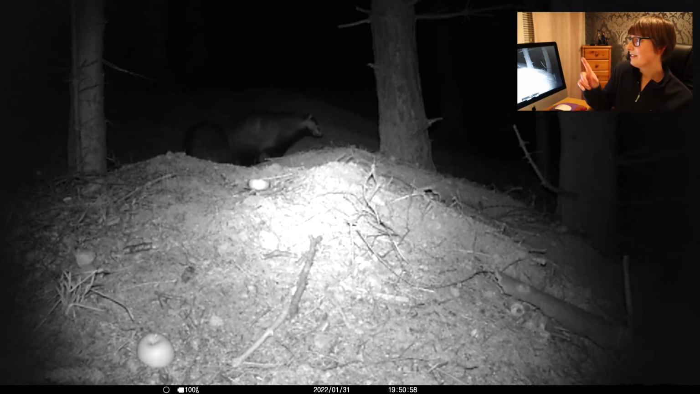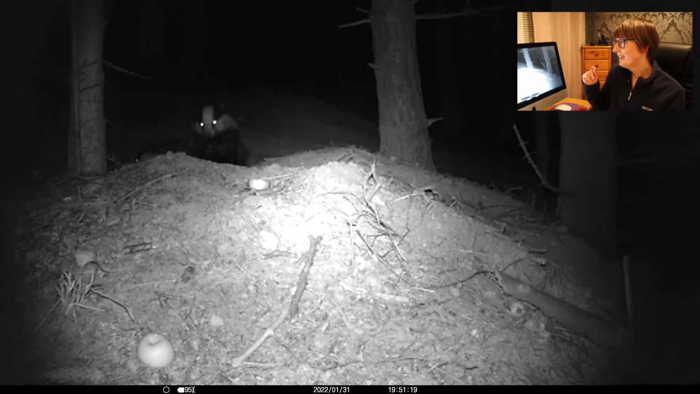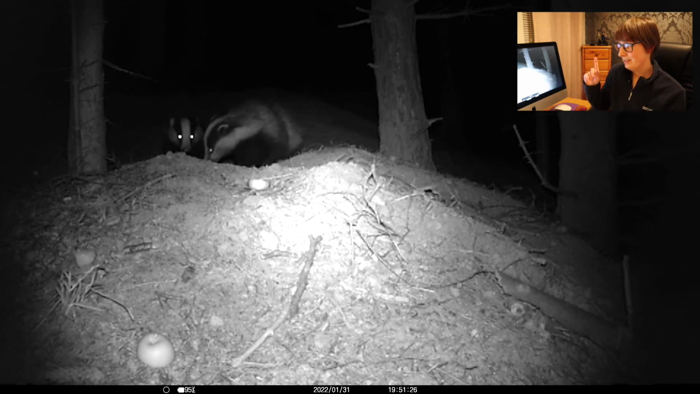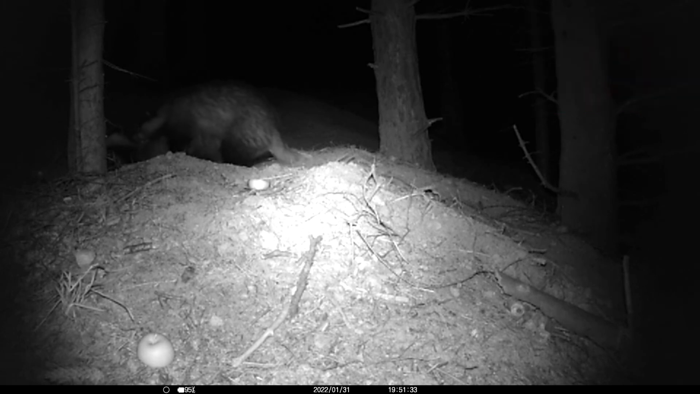And she is marking him this time, or it looks like she was. He turns round. And then yes, 2 hours, I think it was, of them mating.